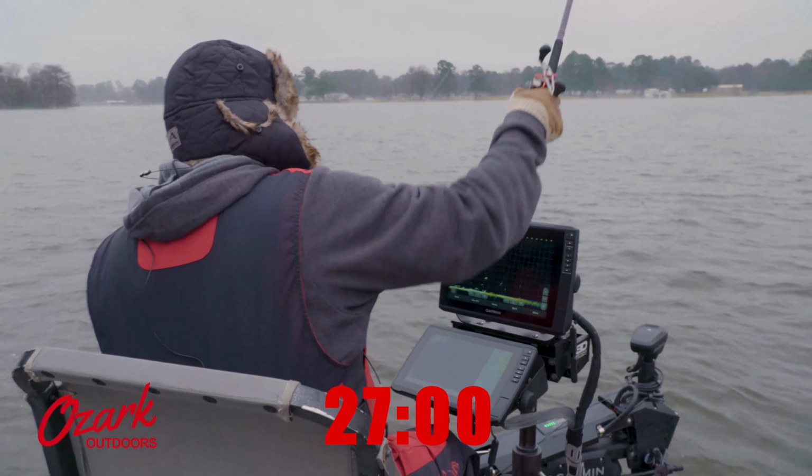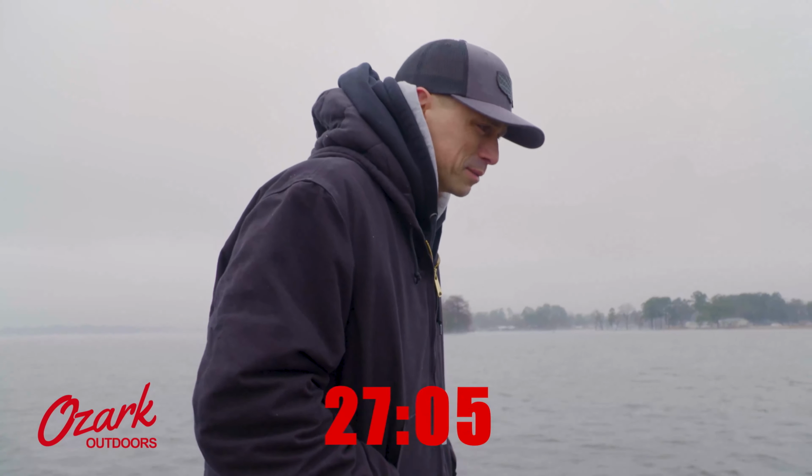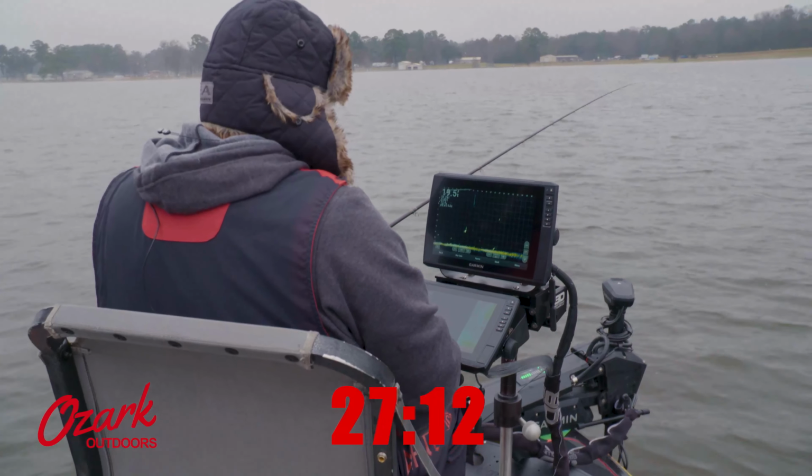That's one of the things people like to say, that using a LiveScope is cheating. But just because you can find them and see them doesn't mean you can get them to bite. And staying on them. Yeah, especially with the wind blowing on you, running the trolling motor, moving your rod in the right direction while reading the screen.